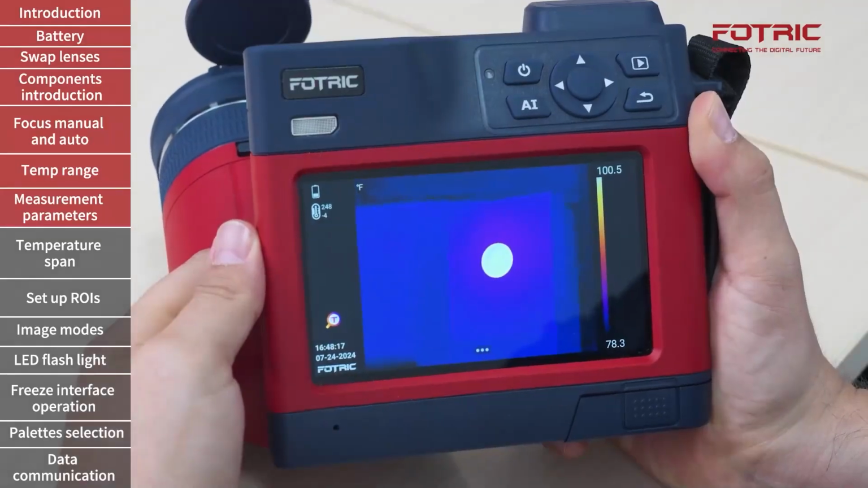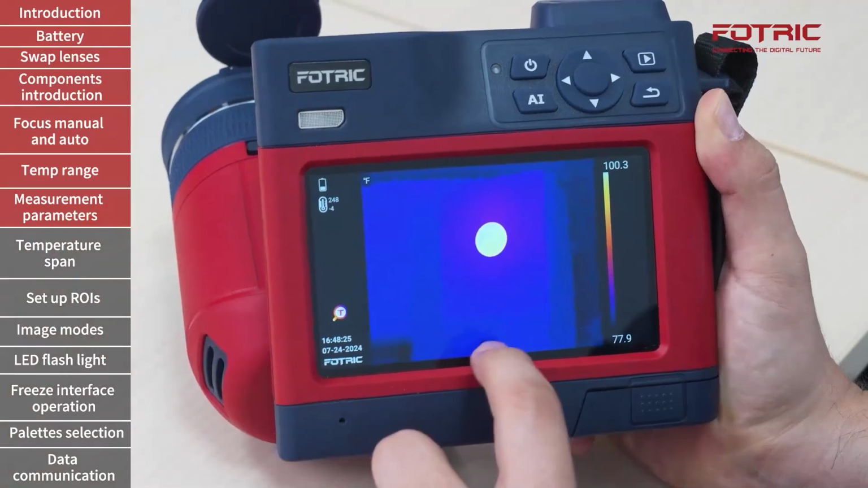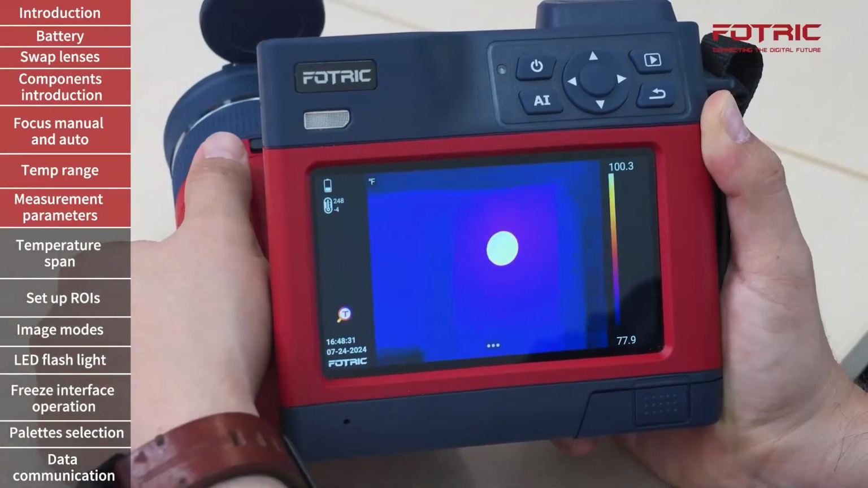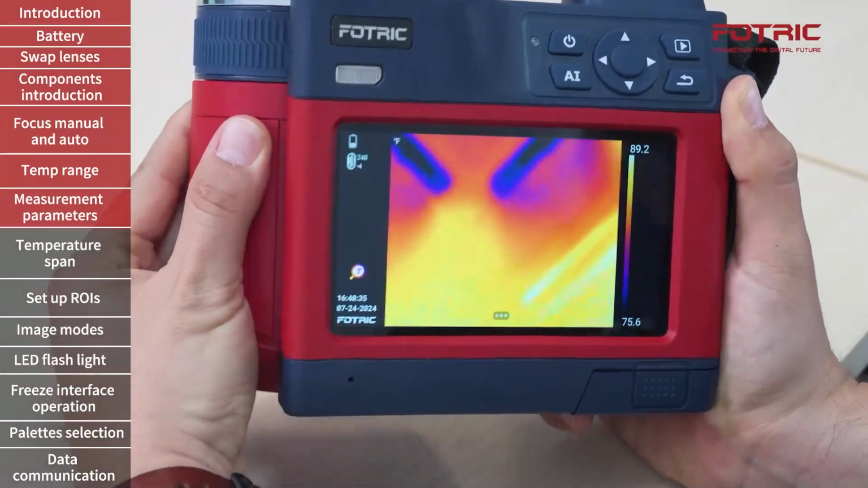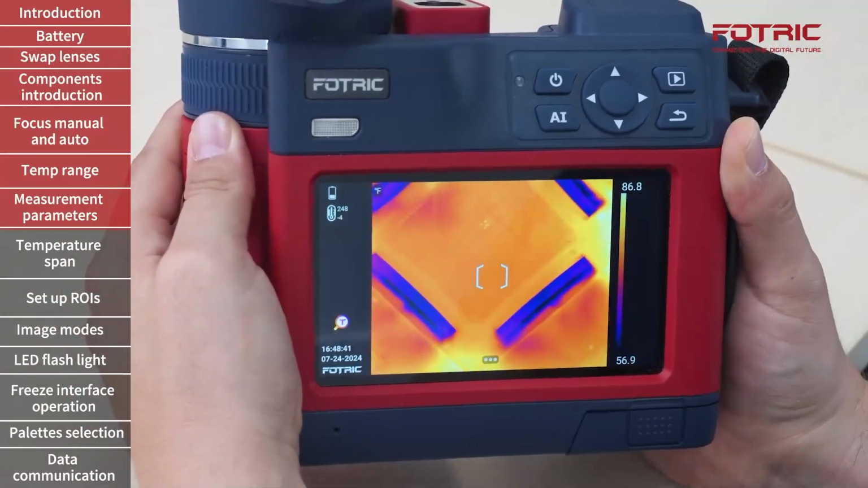To start a qualitative inspection or to ensure that the images that you're capturing provide additional details through color, it is important to start by using the auto temperature span. With this mode, I can move around, and as the camera is aiming at different areas, you can see how the values on the top and the bottom are being adjusted automatically.